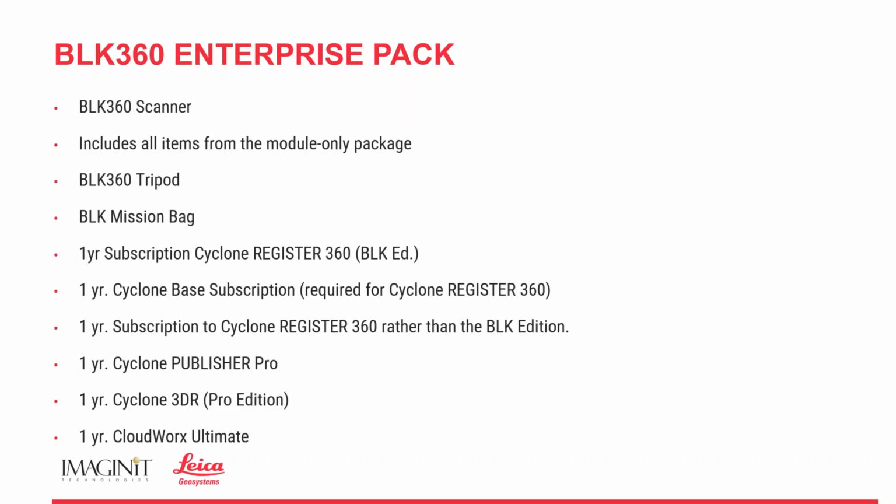And the reason Leica calls it CloudWorx Ultimate is because if we have this enterprise pack, we have the ability to use that one license to open up CloudWorx for AutoCAD, to open up CloudWorx for Revit, to open up CloudWorx for Navisworks, plus a few more. But we can only open one at a time, right? So one license means one use. This is beneficial because now we don't have to buy a single license for each software package.